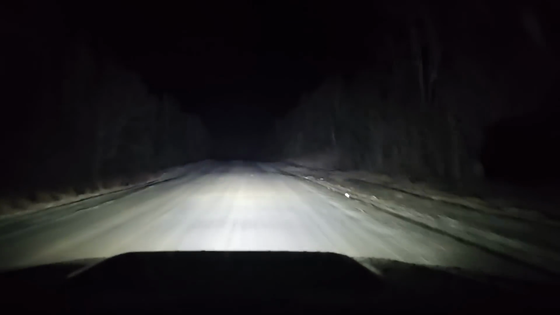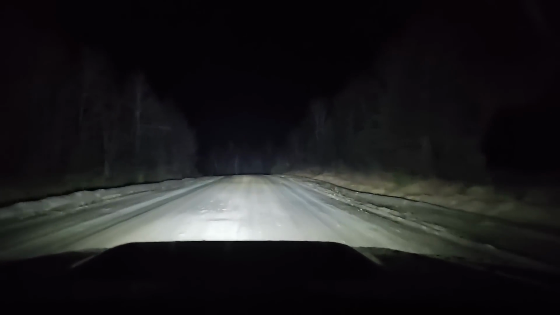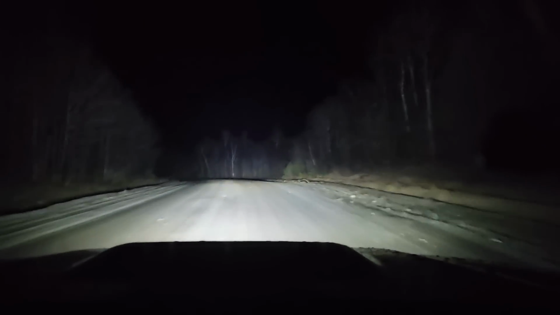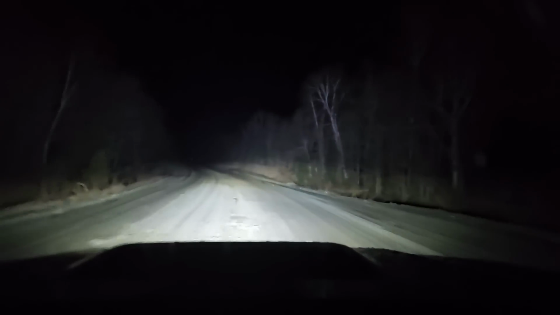When you see all the logs on the road like this, it's only an issue. You don't really see the logs much except in the spring. This is when the roads are in the worst shape because of mud. The ground is definitely still frozen a bit down. There's a log over there on the other side.